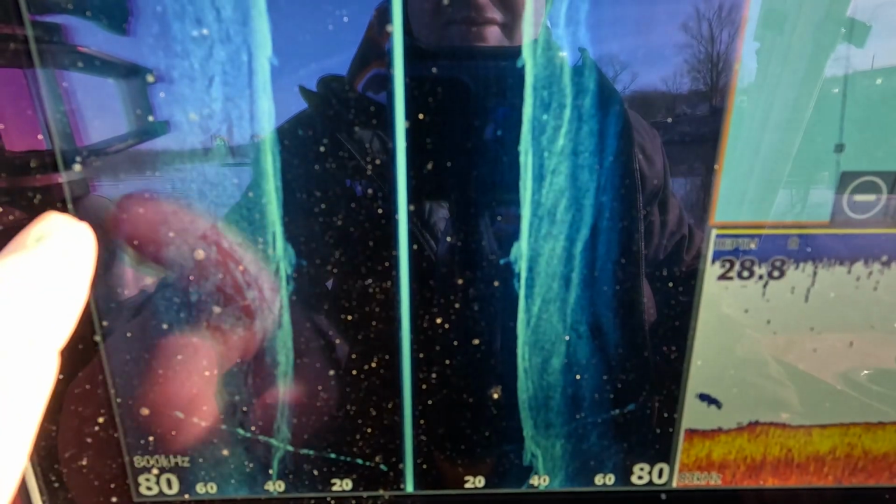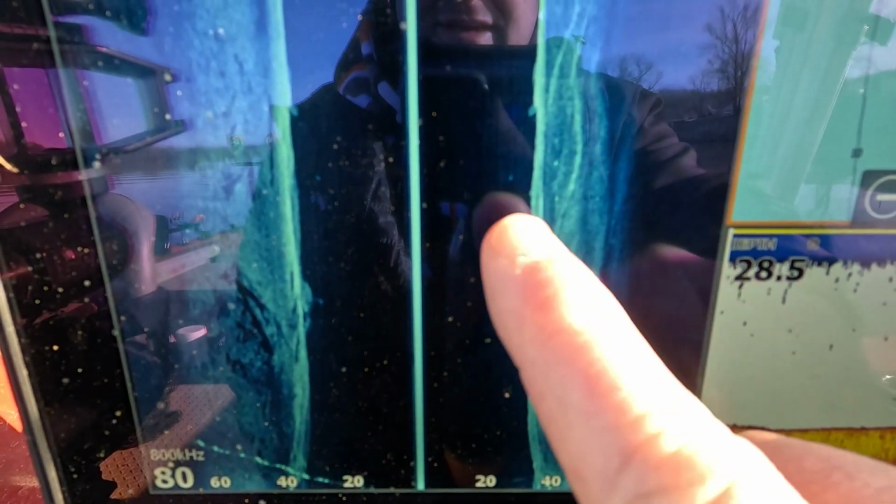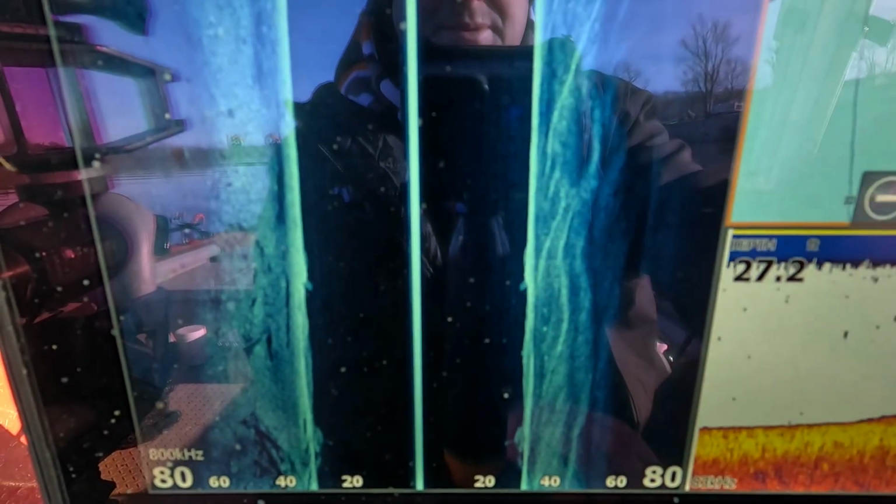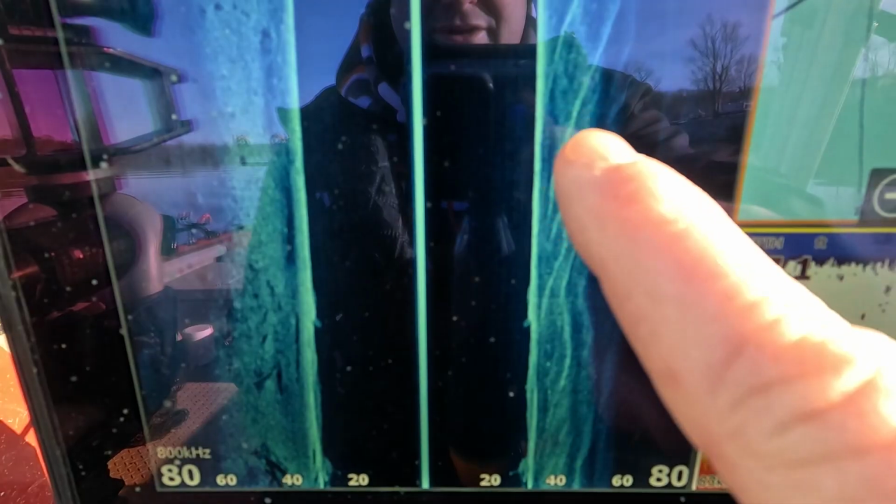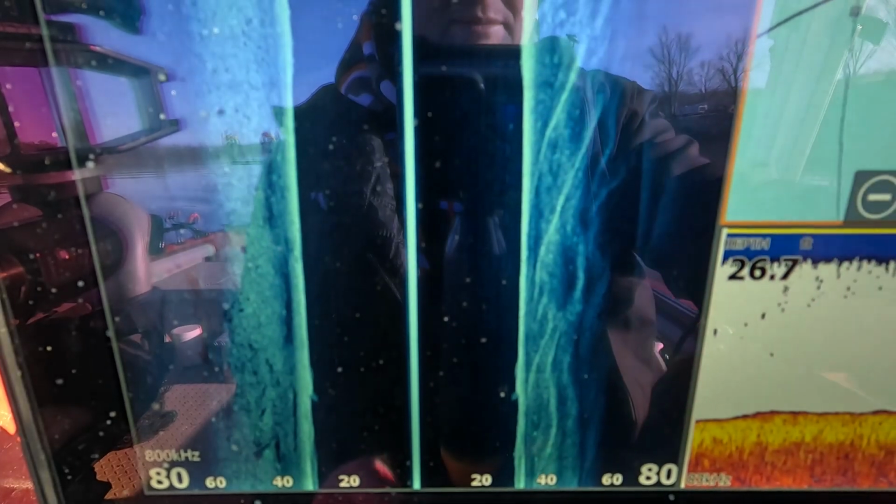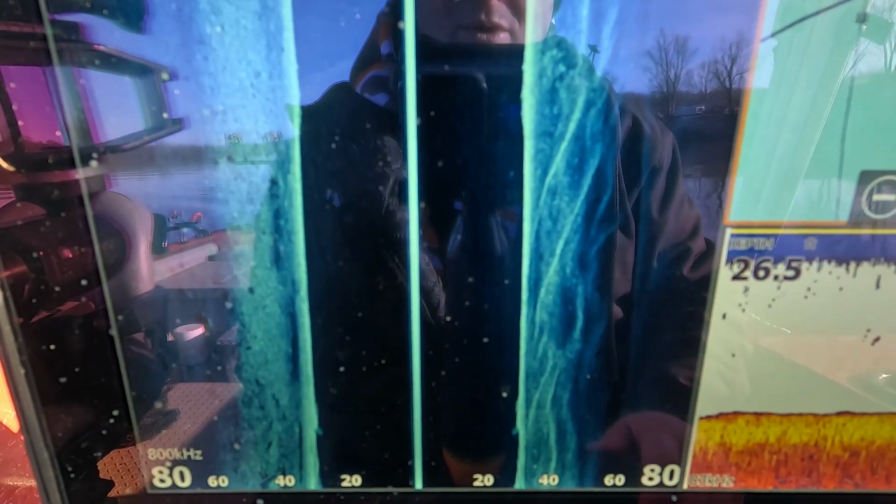Now we're into more of a mud bottom, and you can kind of see the lines. Even though they're zigzagged all the way up through here, these lines are the contour lines that would come up into this shallow. Now they're nice and tight together, and it comes up real sharp right there going up into that shallow backwater creek.